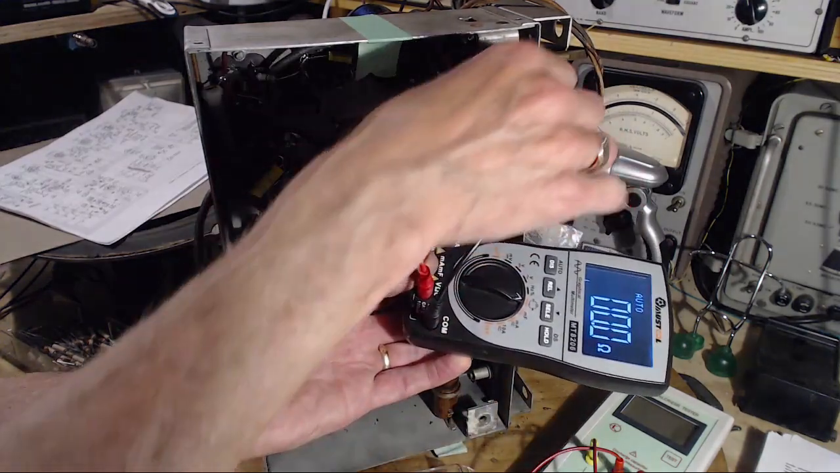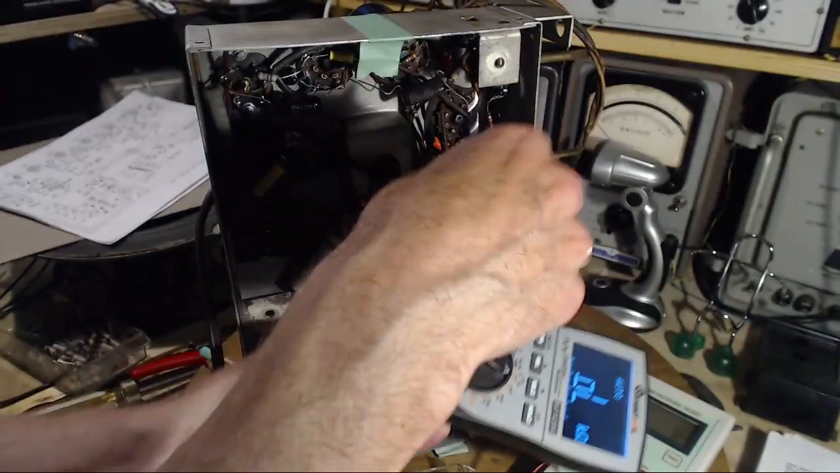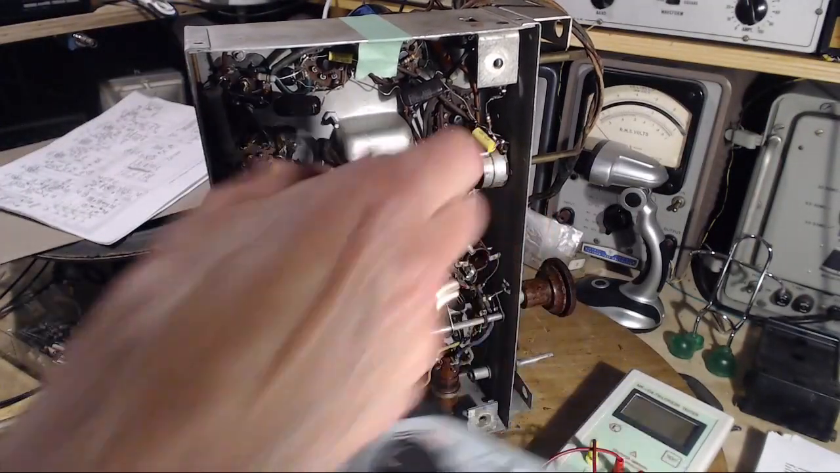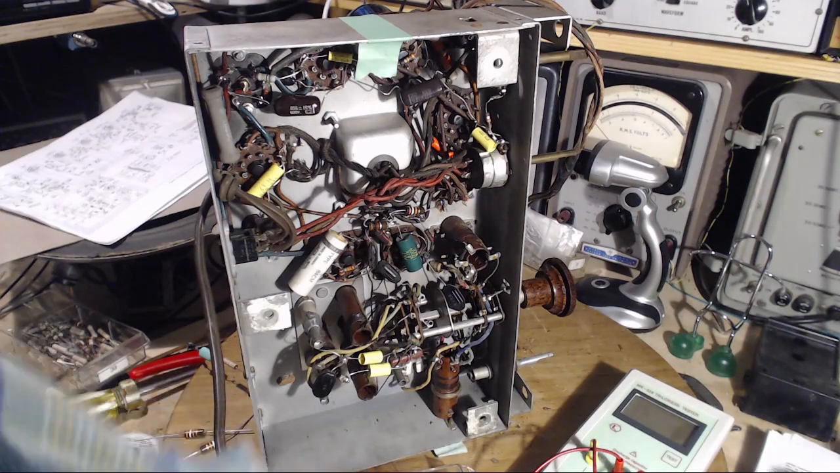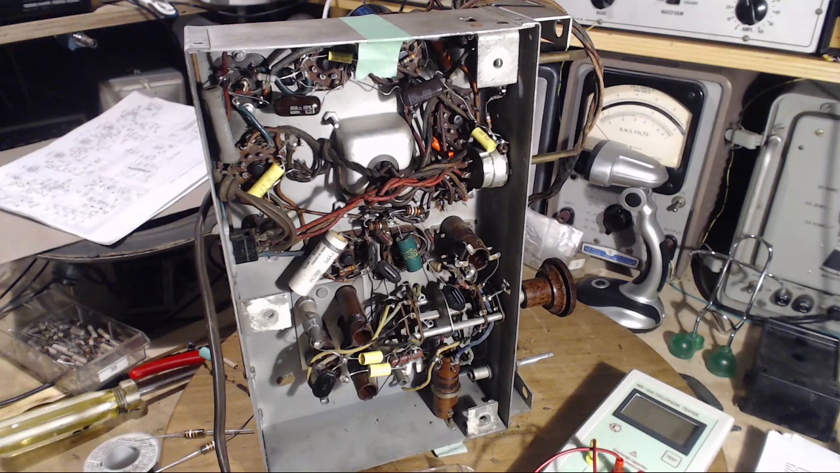Zero. Yeah, so that's a ground terminal, so I can use that terminal. Now, is there a problem with that? You go to the chassis probably for a good reason.